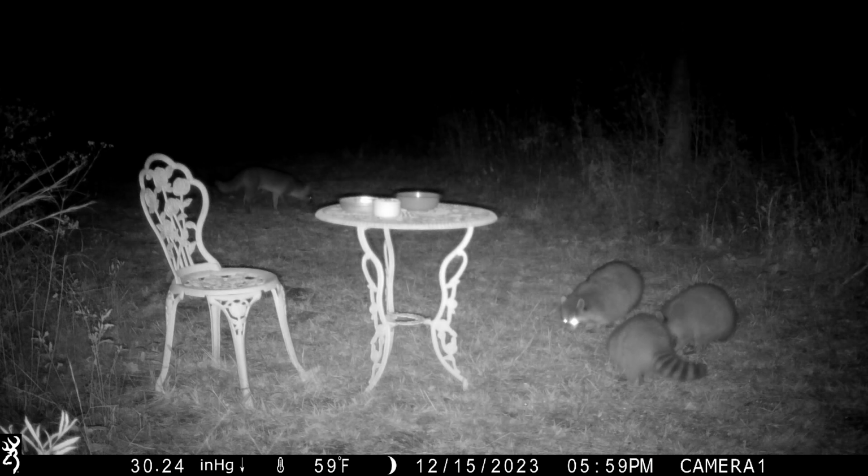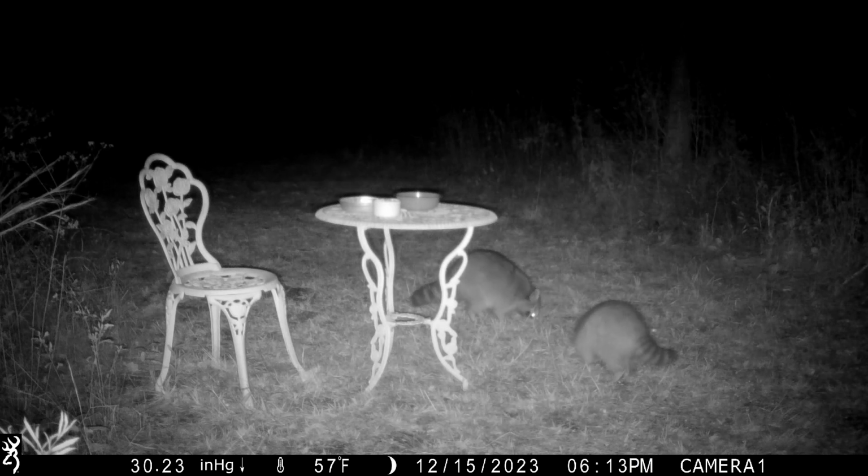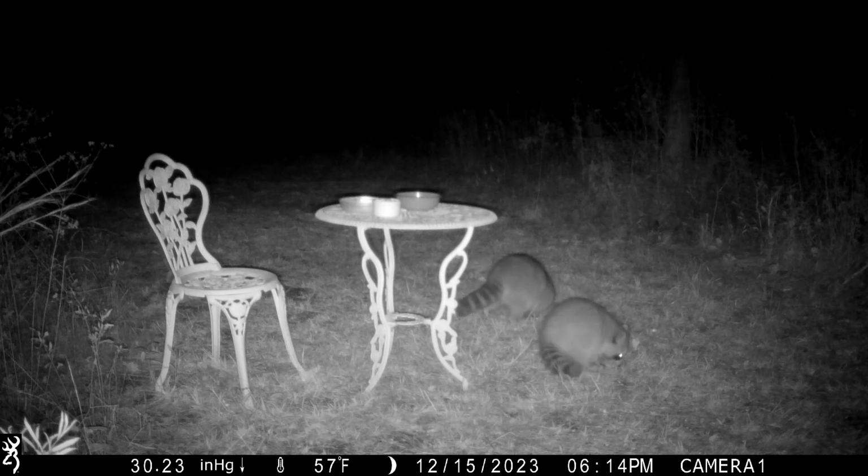That fox is jumpy with them there. Which I think in another video, the three amigos, he's not too sure about. One raccoon he'll eat with, but the three, he just won't.